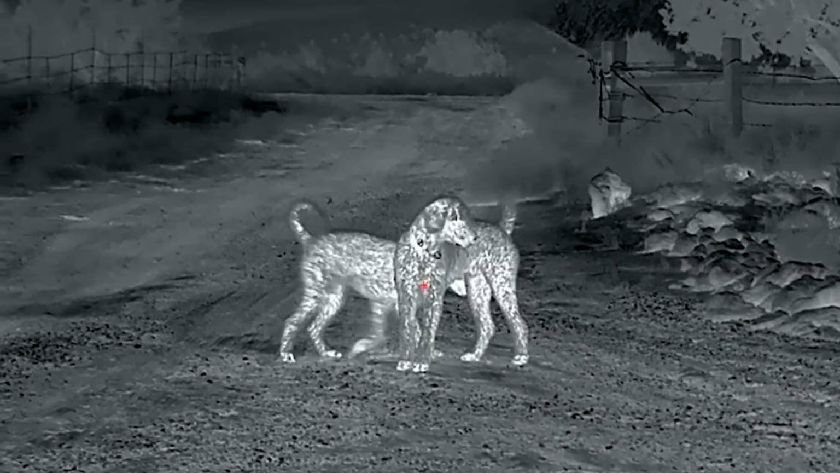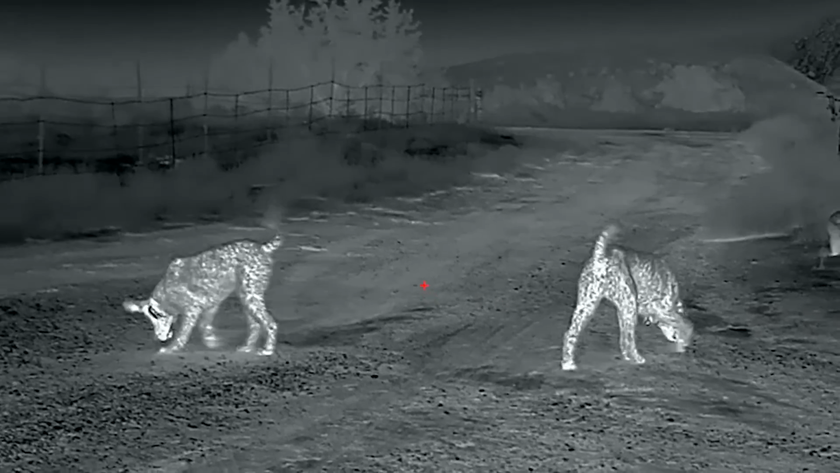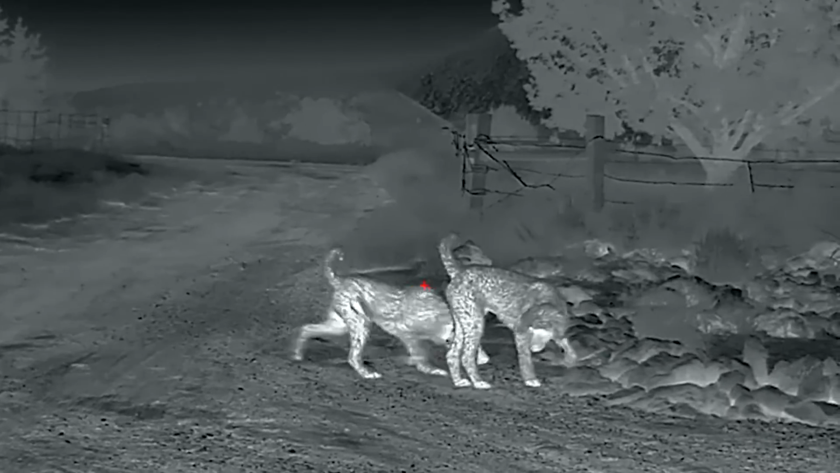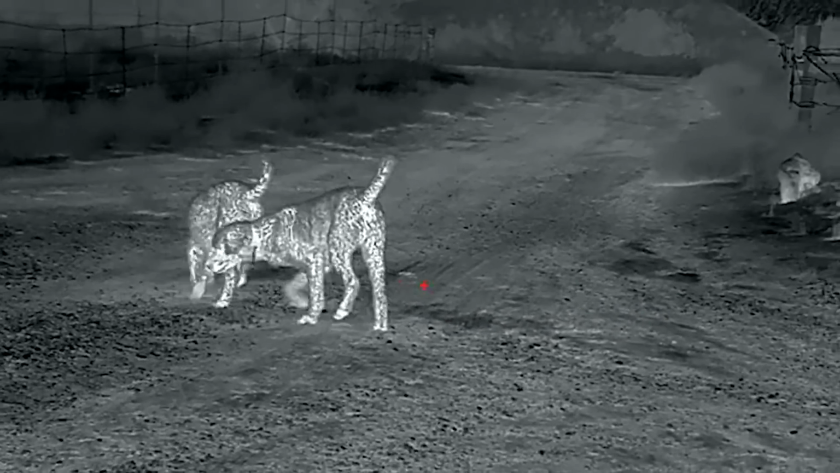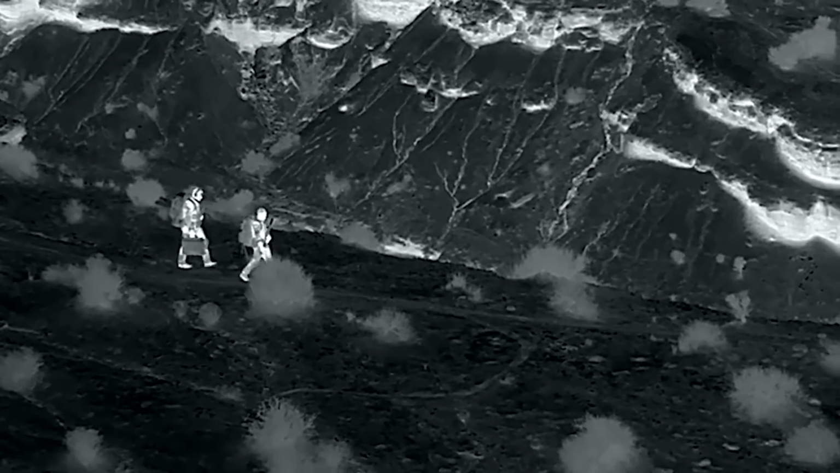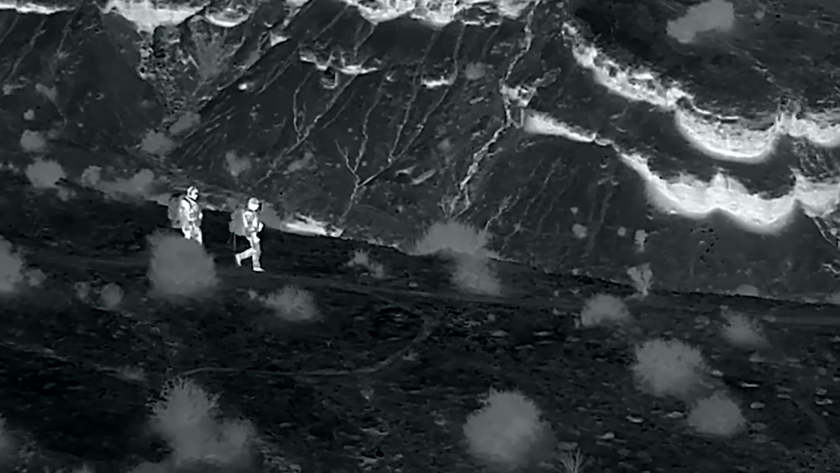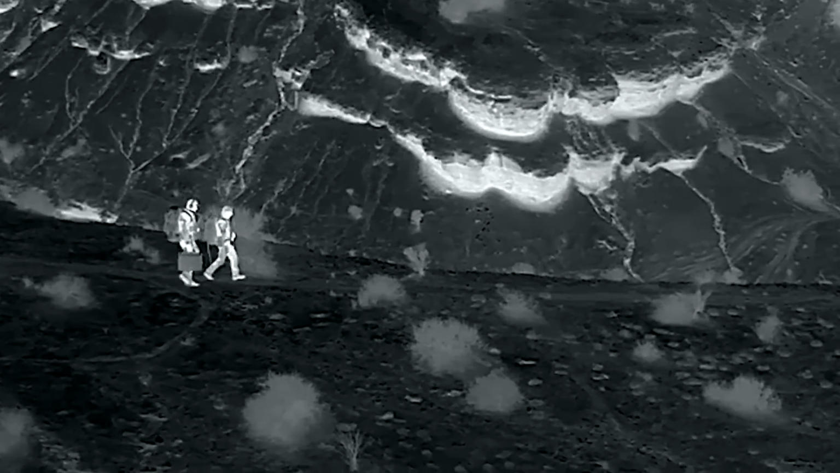Another awesome feature about the Ricoh is that it does have the capabilities to record as well as take photographs. It features a 64GB internal memory and has a very good resolution. It can be paired up to a cellular device so that you can more quickly sort through the footage and content that you are getting with it, as well as it has a 4-hour battery life. The device weighs 12.7 ounces, comes with a 5-year warranty. It can operate in temperatures ranging from -4 degrees all the way up to 122 degrees, and can also handle the recoil up to 300 Win Mag.